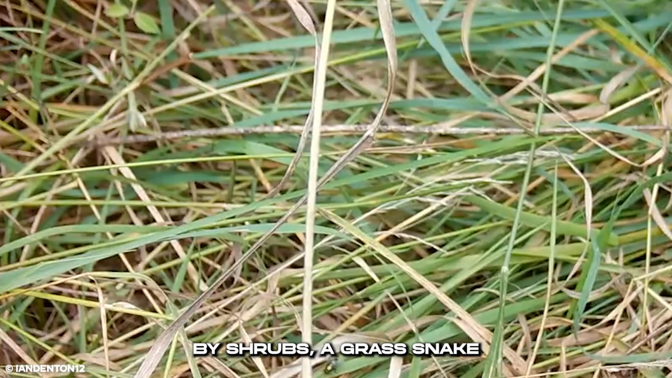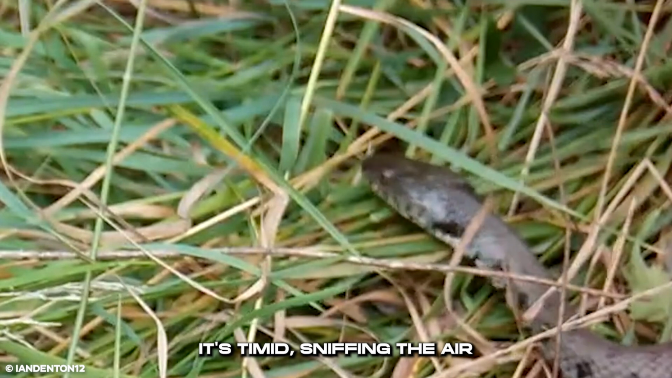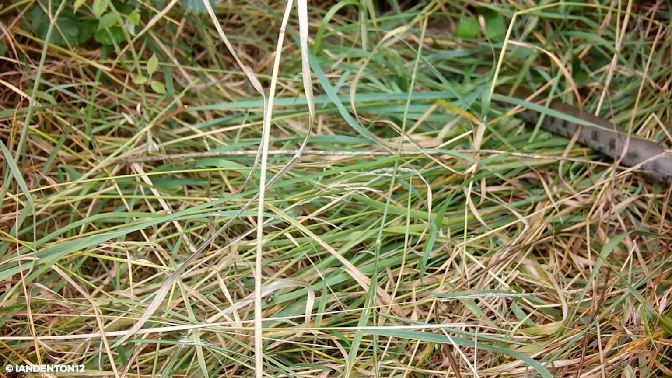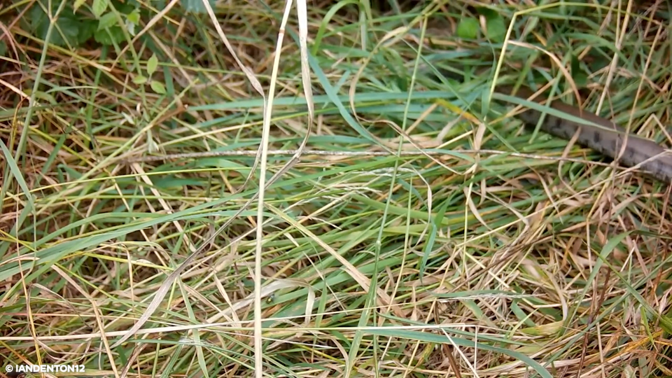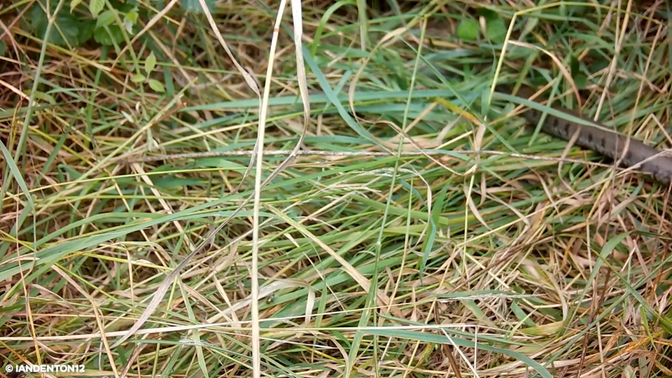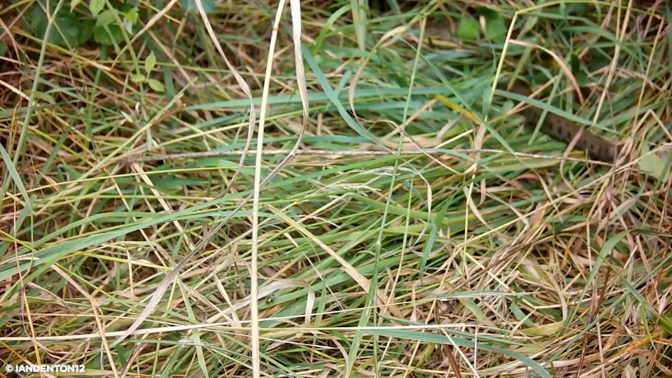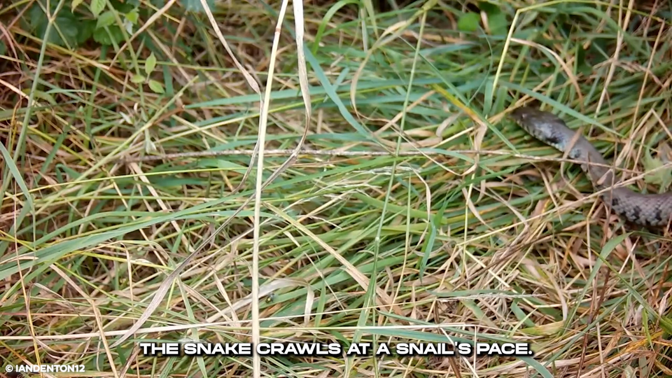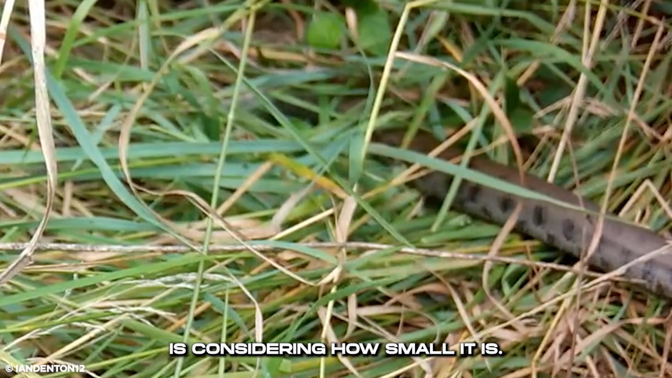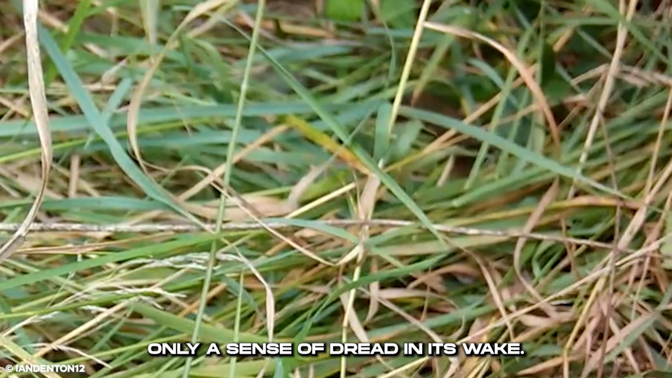In the clearing surrounded by shrubs, a grass snake cautiously crawls forward. It's timid, sniffing the air with its tongue as it crawls further into the shrubs. The snake crawls at a snail's pace, but what will catch your attention is how long the snake's body is considering how small it is. It melts into the shadows, leaving only a sense of dread in its wake.